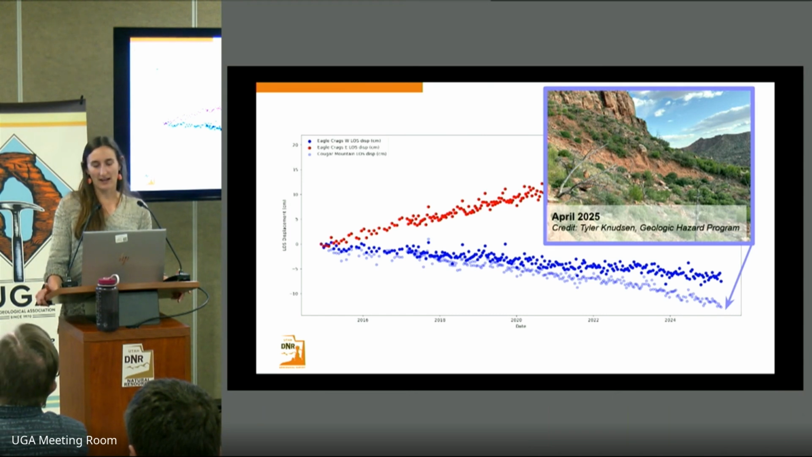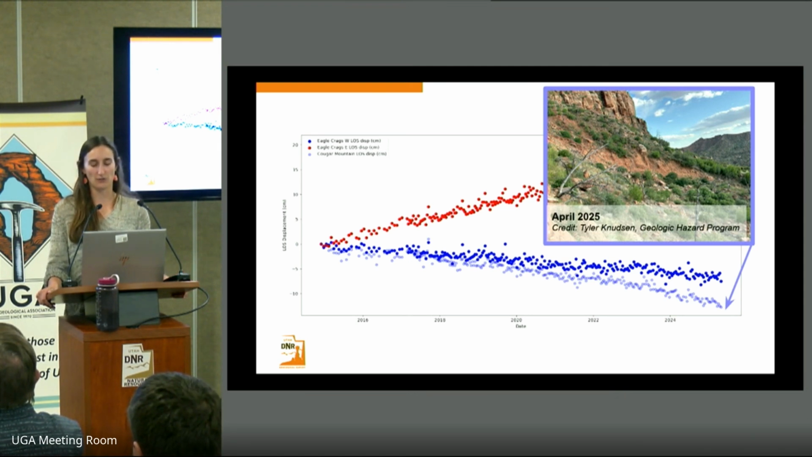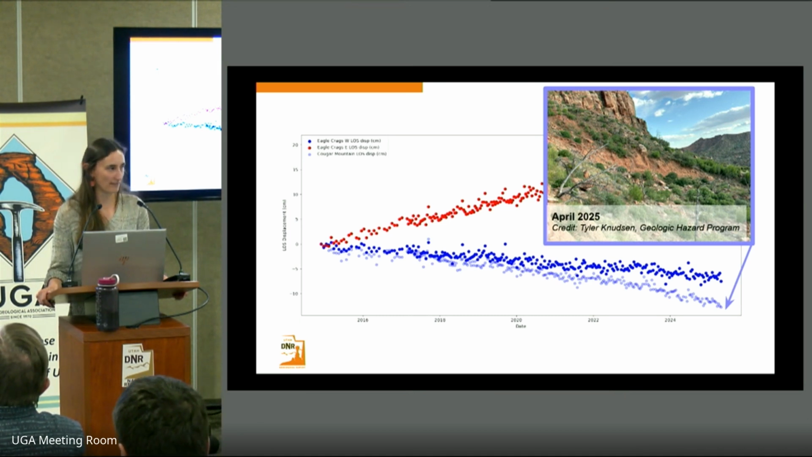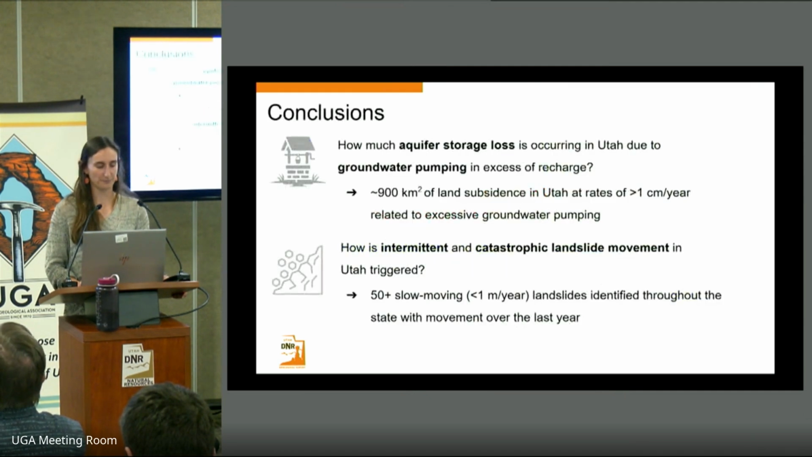Finally, I want to emphasize that these velocity maps can also be used to assist hazard mappers in the field to go and see if there are any other indications of active landslide motion. So Tyler, who is also in the hazards program down in Cedar City, went out in April of 2025 to Cougar Mountain and did find evidence for fresh sliding at the landslide scarp itself. And we hope to continue to utilize these InSAR measurements in conjunction with field visits.